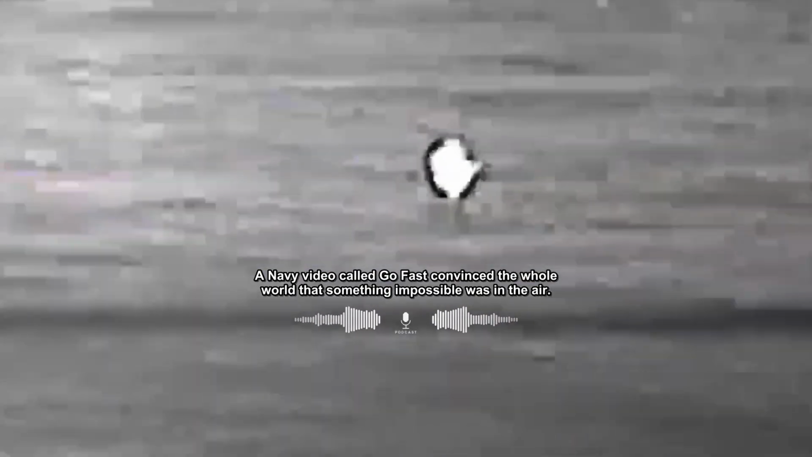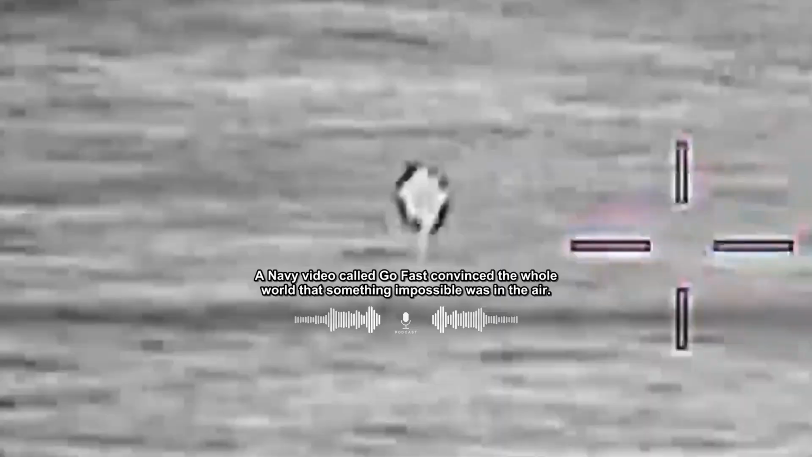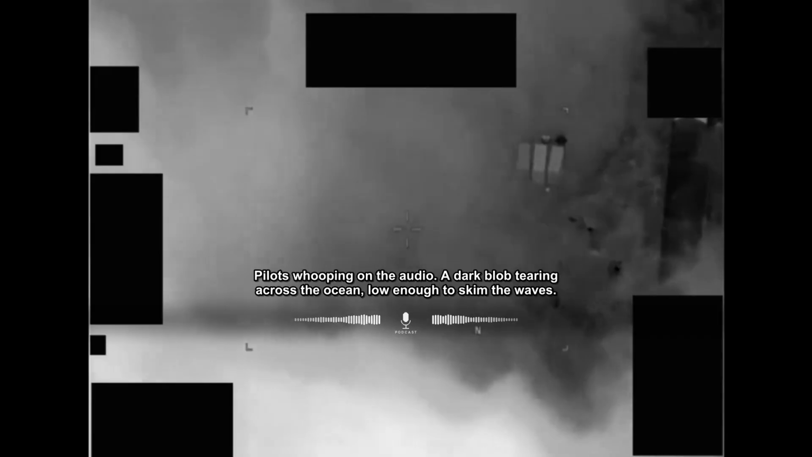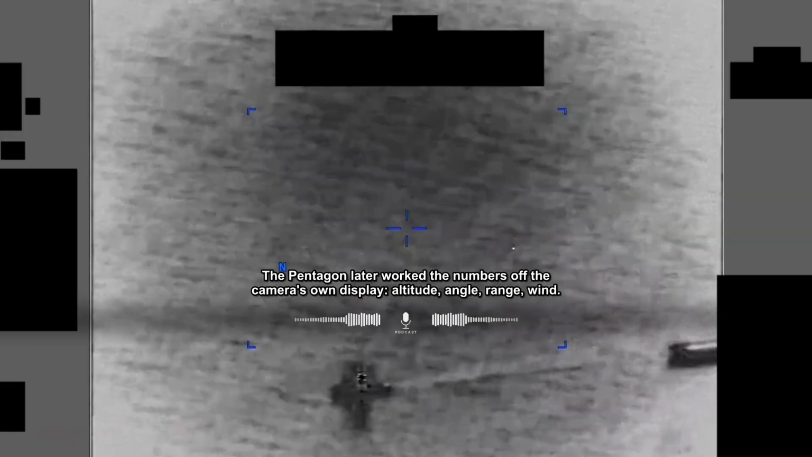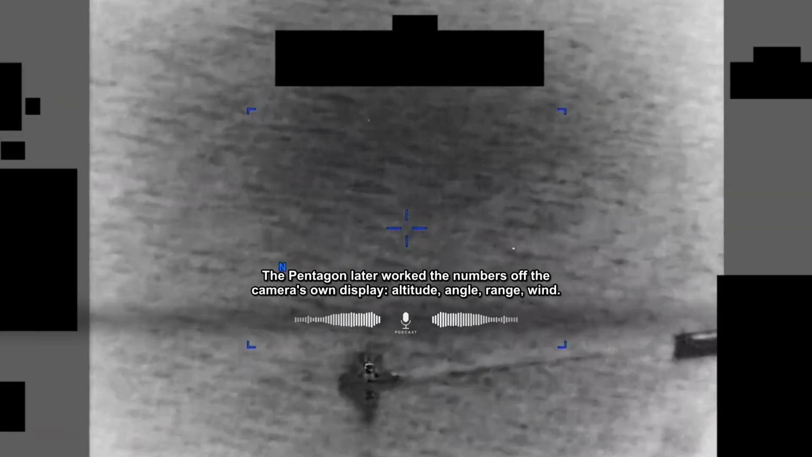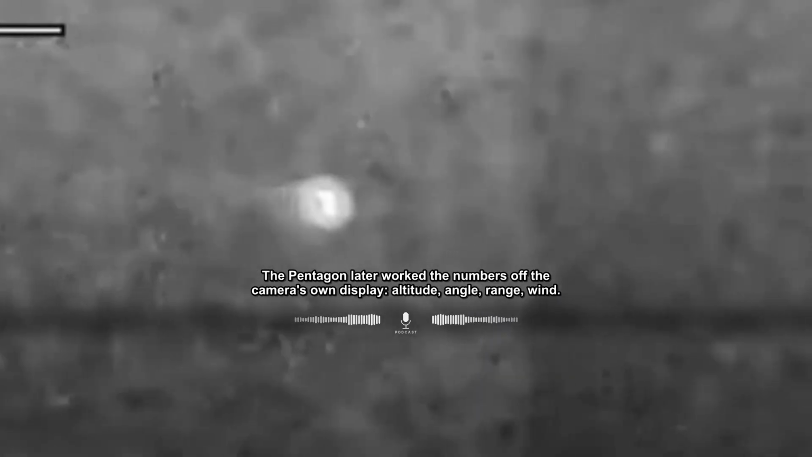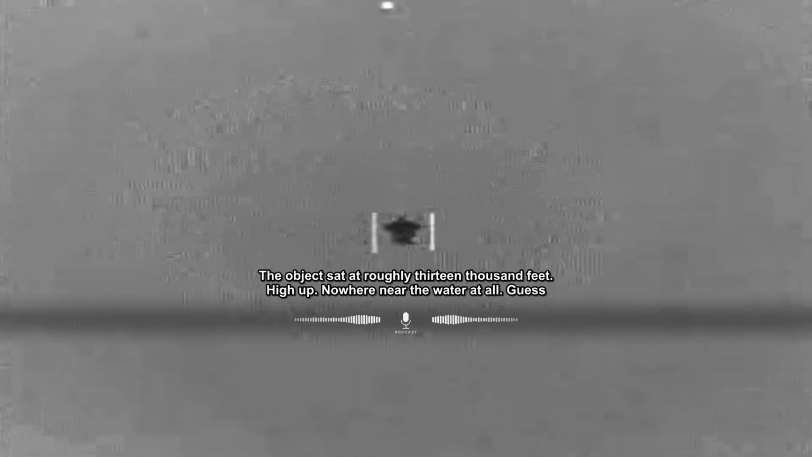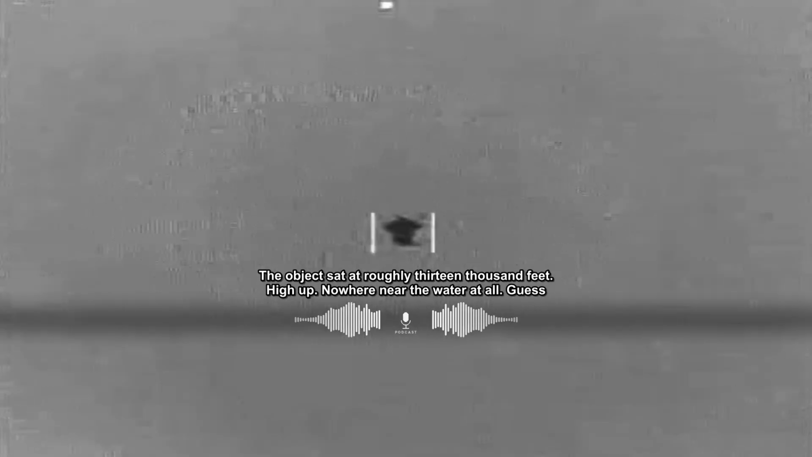A Navy video called Go Fast convinced the whole world that something impossible was in the air. Pilots whooping on the audio, a dark blob tearing across the ocean, low enough to skim the waves. The Pentagon later worked the numbers off the camera's own display: altitude, angle, range, wind. The object sat at roughly 13,000 feet, high up, nowhere near the water at all.